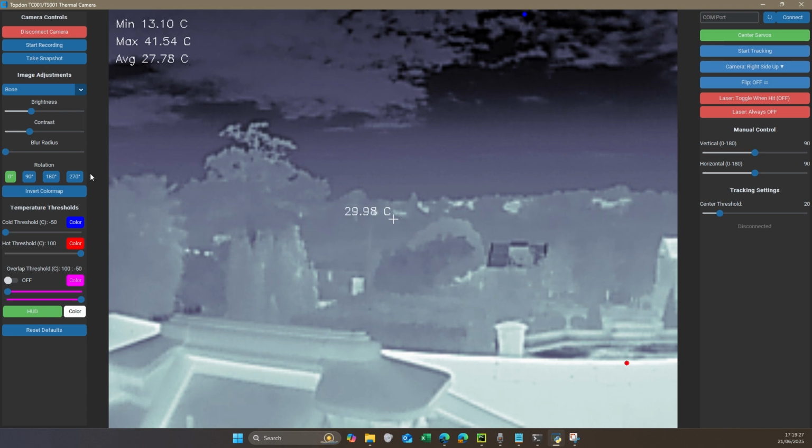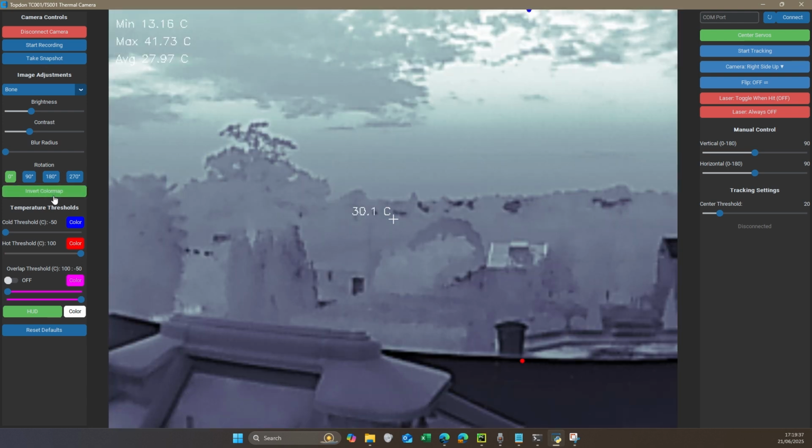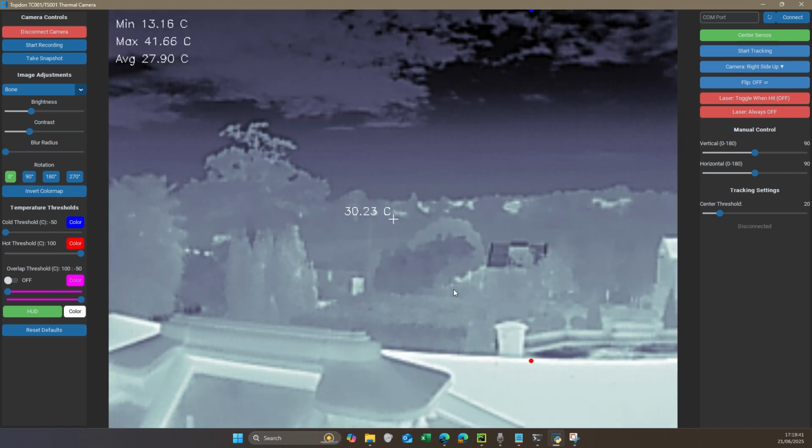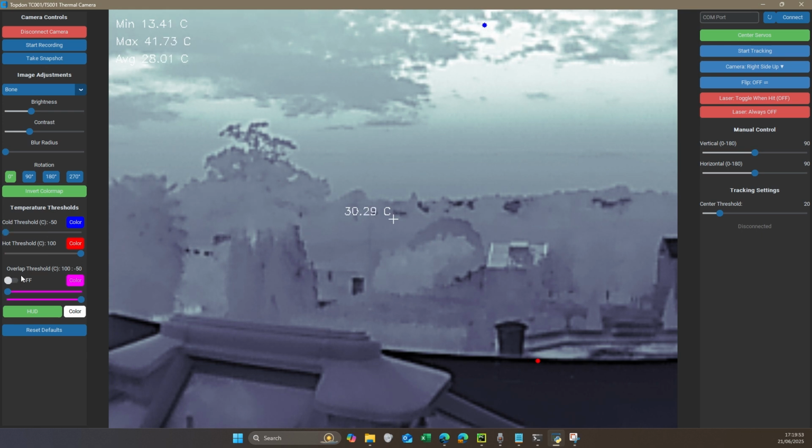Rotation, it rotates the camera 90, 180 and 270 degrees. Right now I don't have to do that because it's just oriented the right way on the stand. I can invert the color map, so I can basically flip everything around. So right here, everything that is white is warm. If I invert it, everything now that is dark is warm, and everything that is bright is cool. Here we've got thresholds, but for today I'm not going to be using them. And overlap threshold, I'm also not going to use this for the time being.